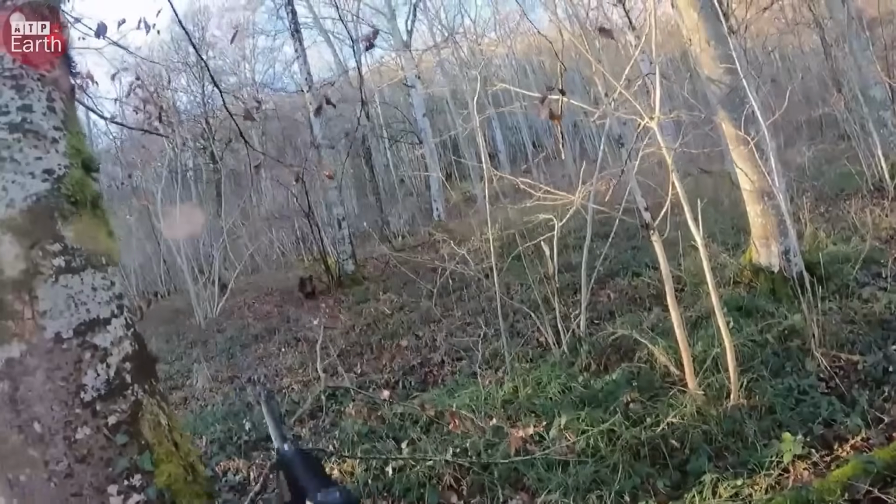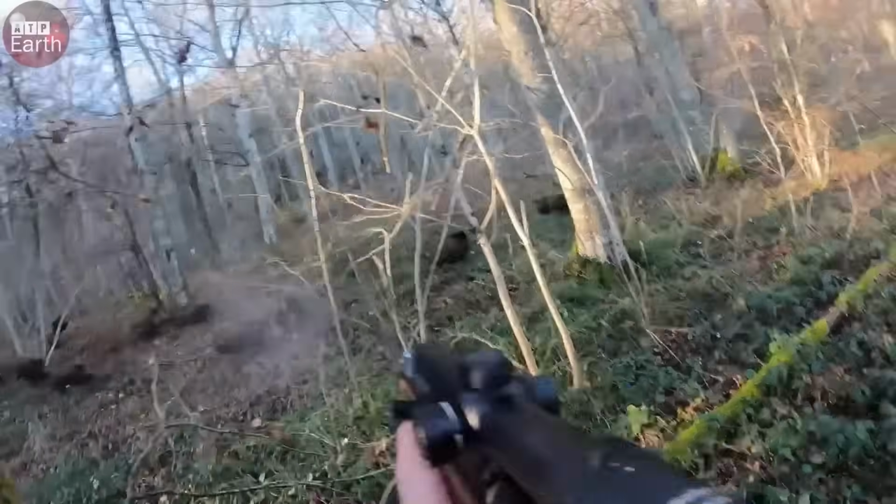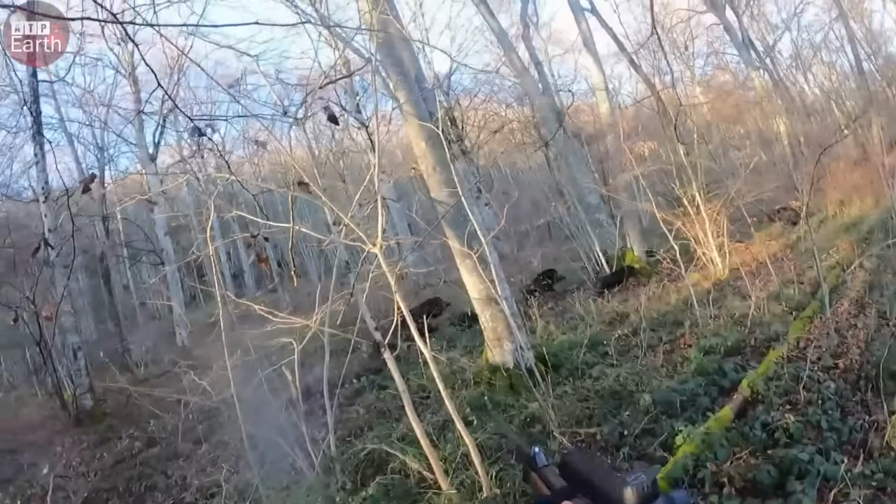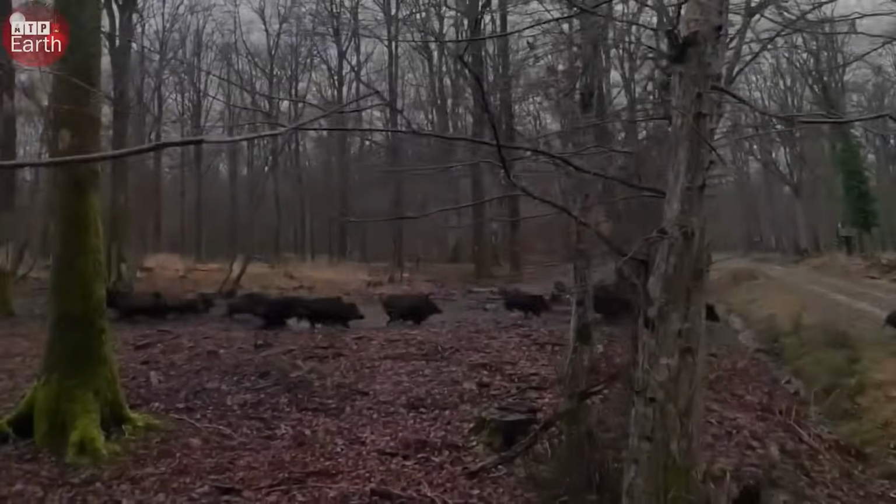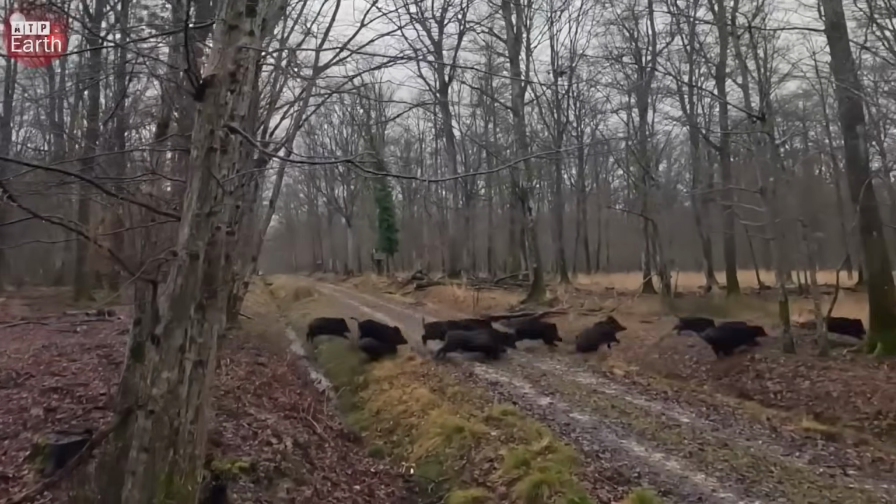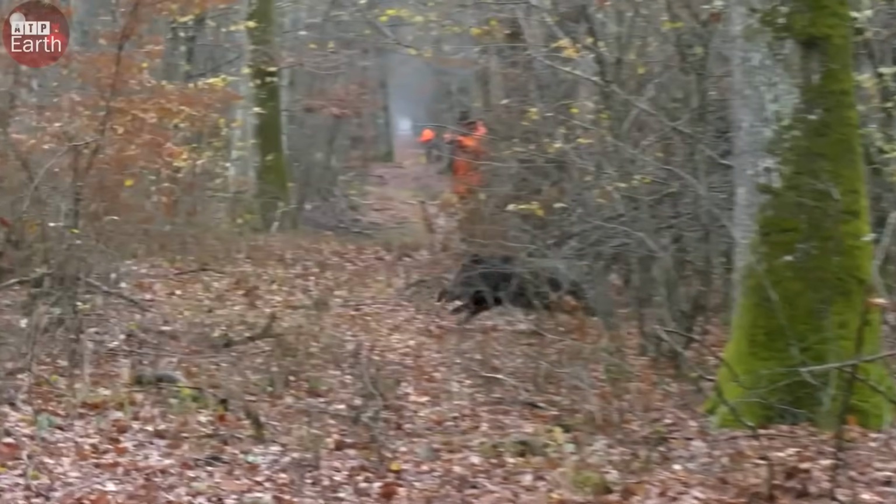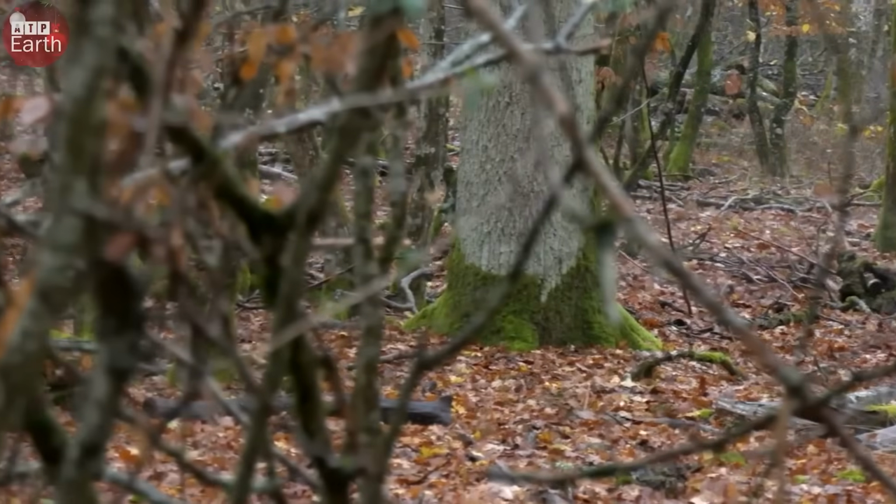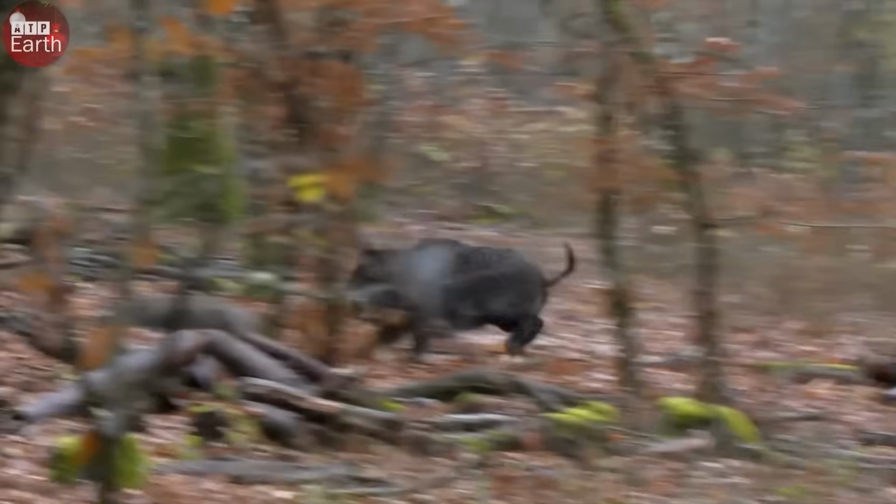The first shot dropped the lead boar. The rest panicked and scattered, but I, along with the team, quickly picked off several more. It was a strong start to the day.